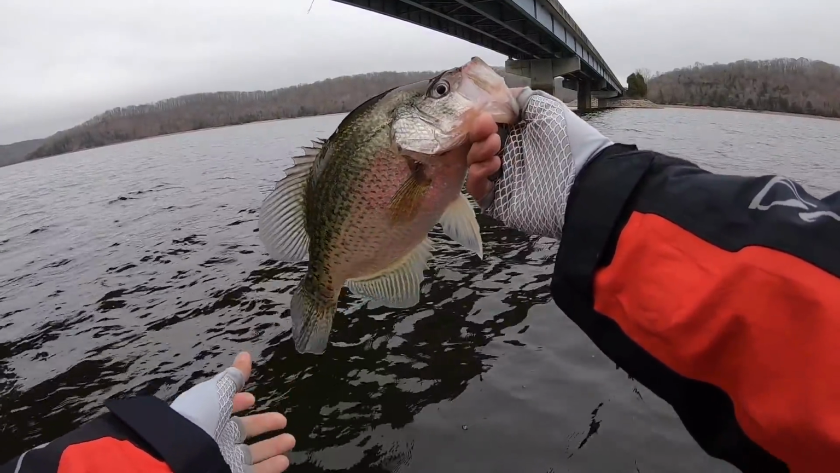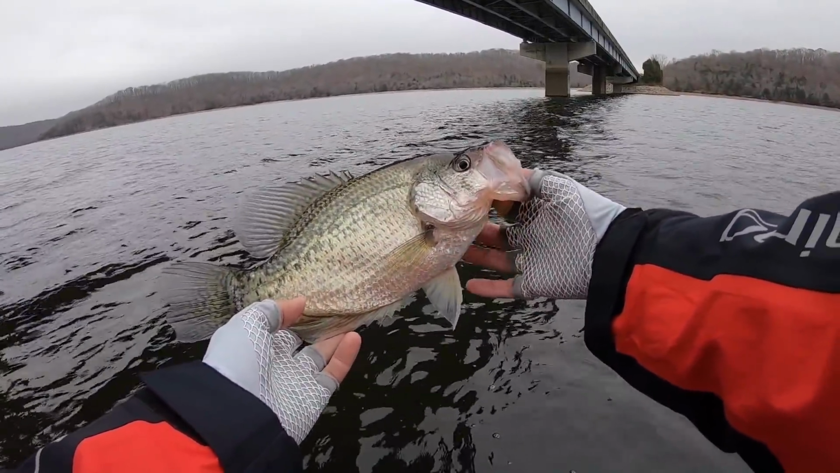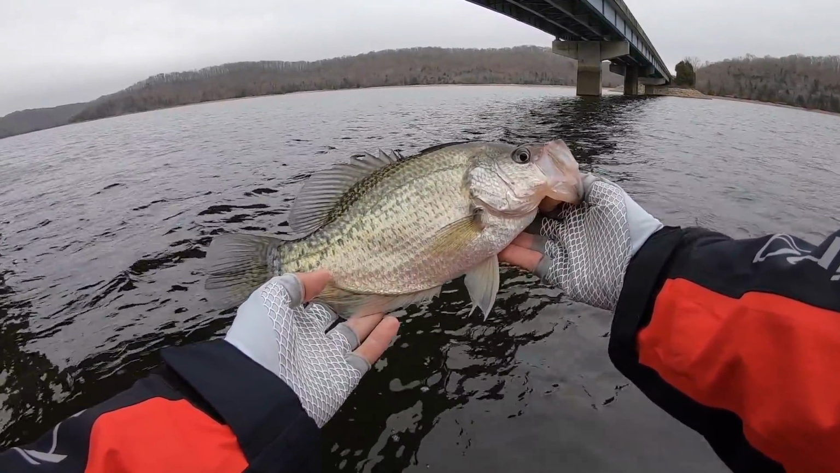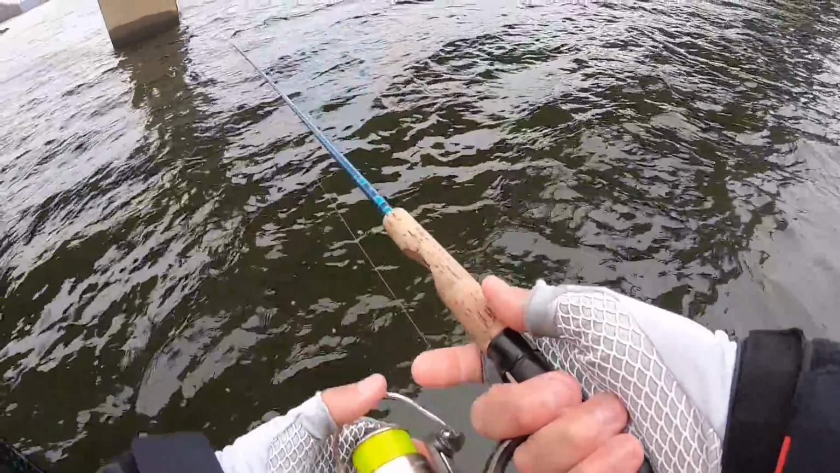Right on the back side of that bridge column. I had cast parallel to it. Let it sink about 7 seconds. I got him. Pretty fish. See if we can do that again.